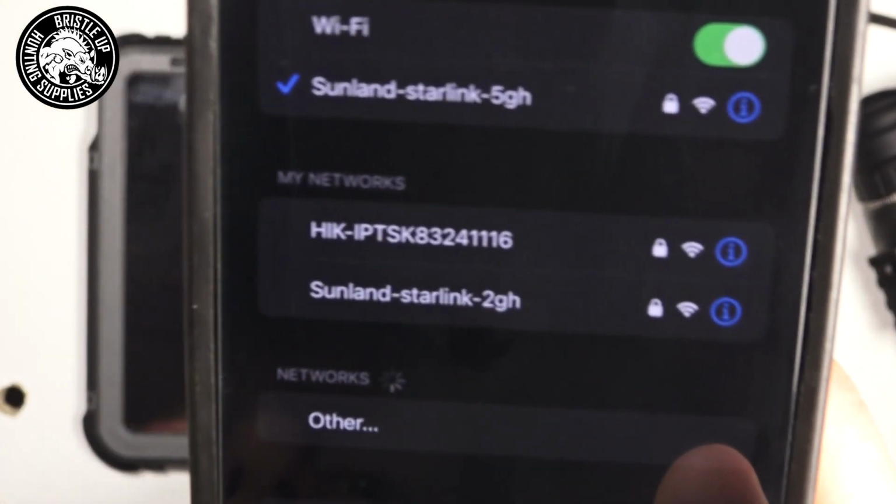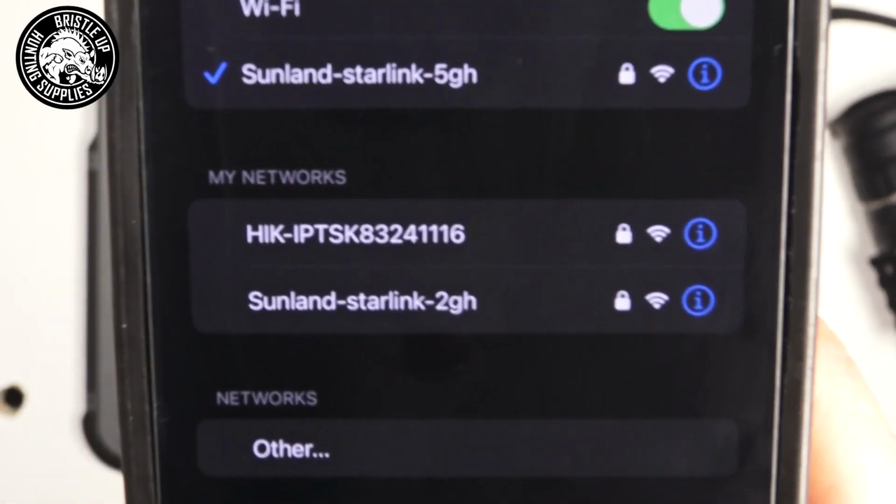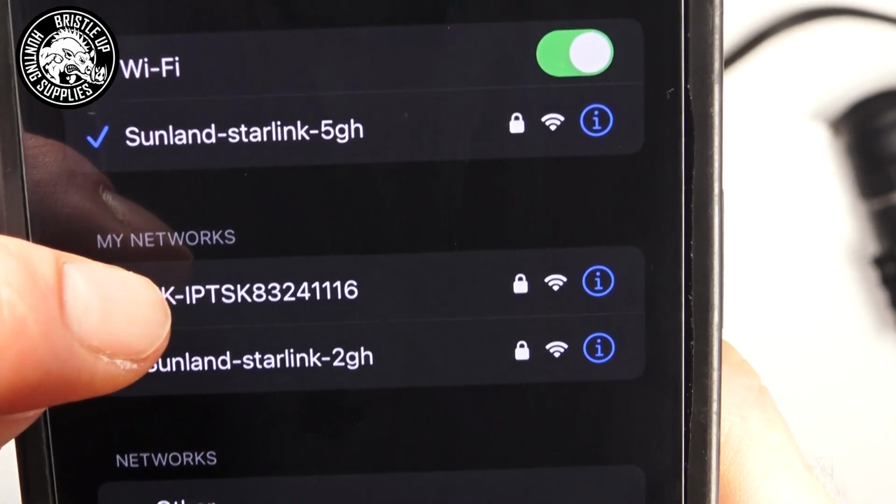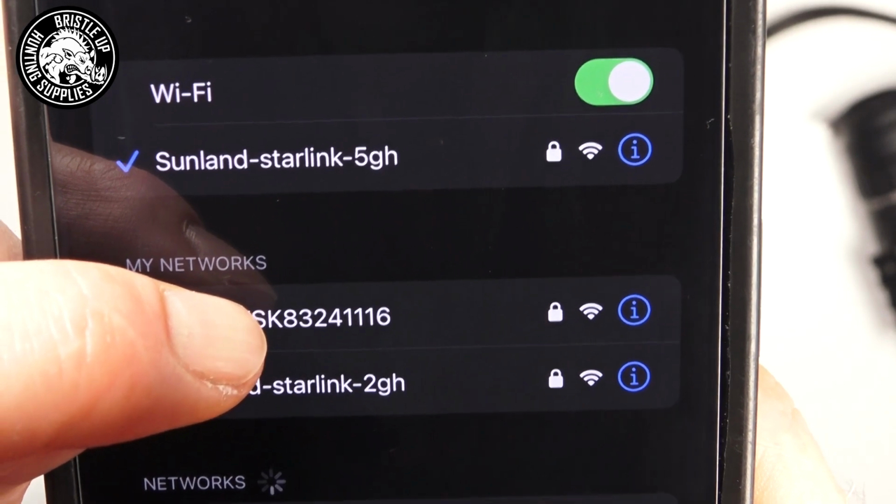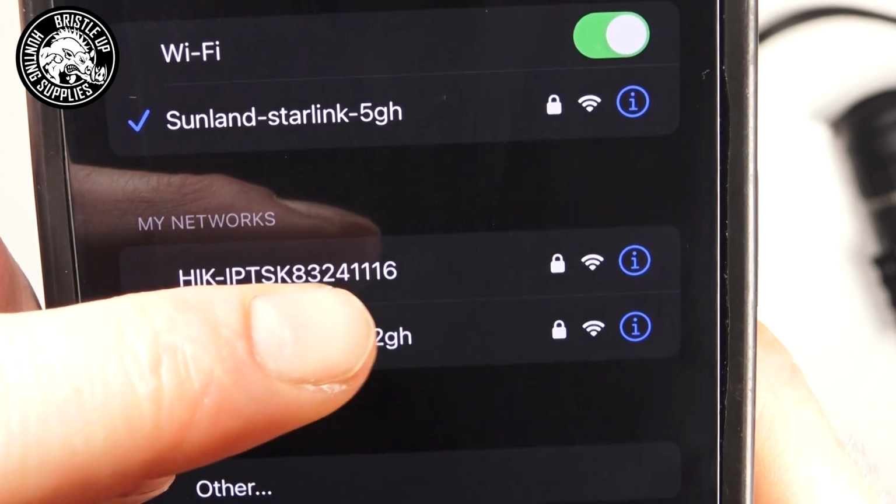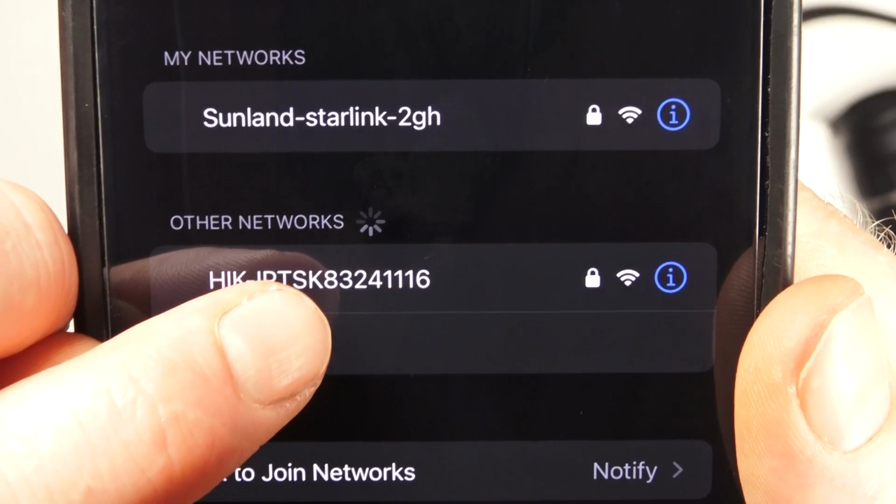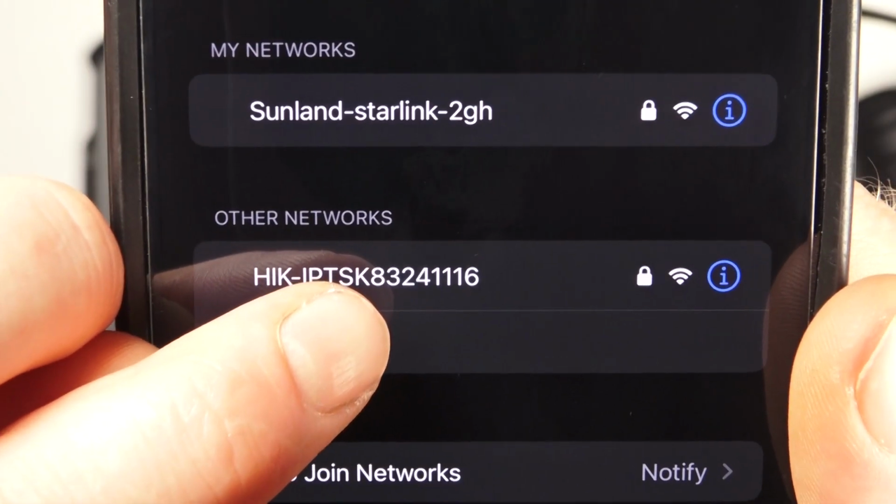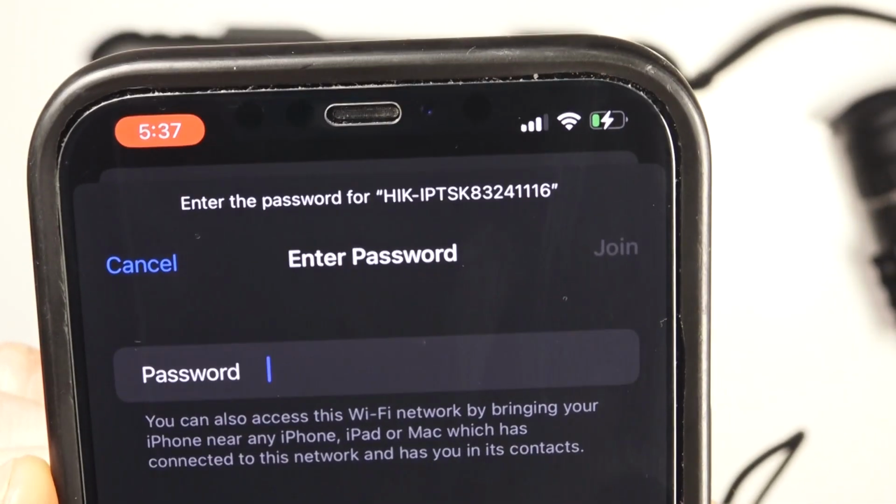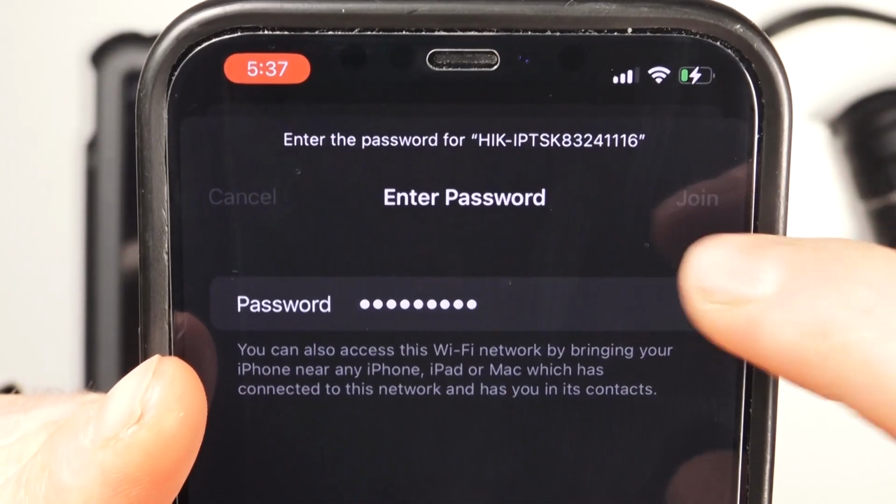Okay. Now, the password for your Hikmicro is the last 9 digits of your serial number or the actual Wi-Fi name. So your serial number is right there, starting with the K, going through to the 6. So if you count 9 back from the 6, that will be the password. So our password will start with the K and go all the way through to the 6. So if we open this up, we can start typing that in. So it'll be 9 digits in total, and then we click join.